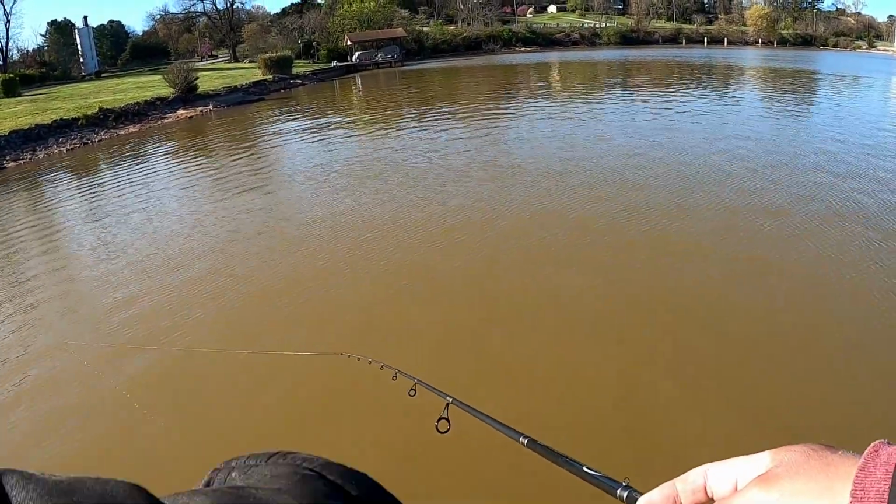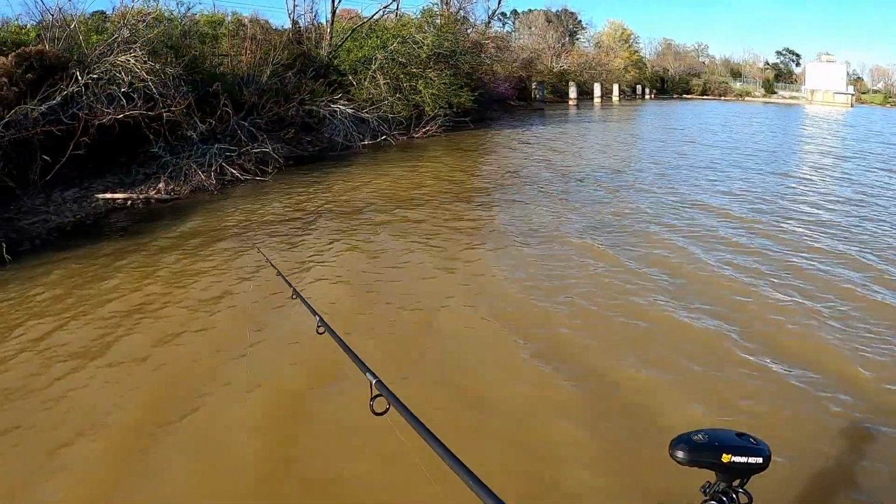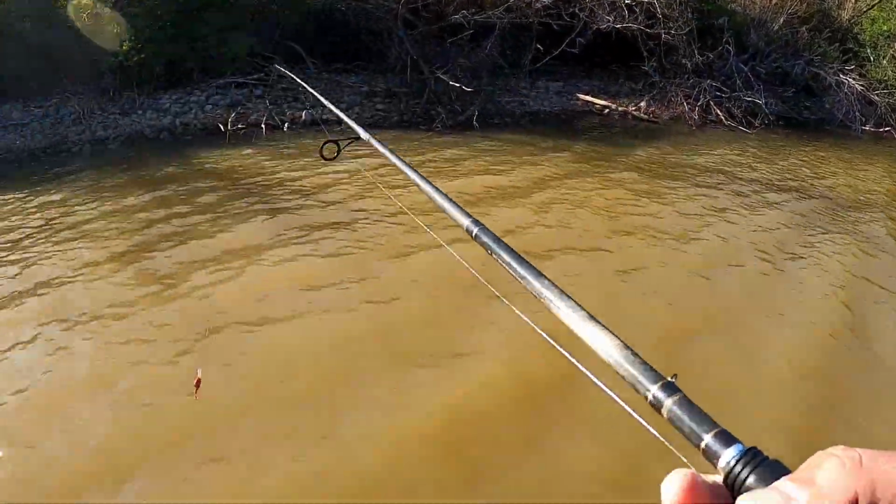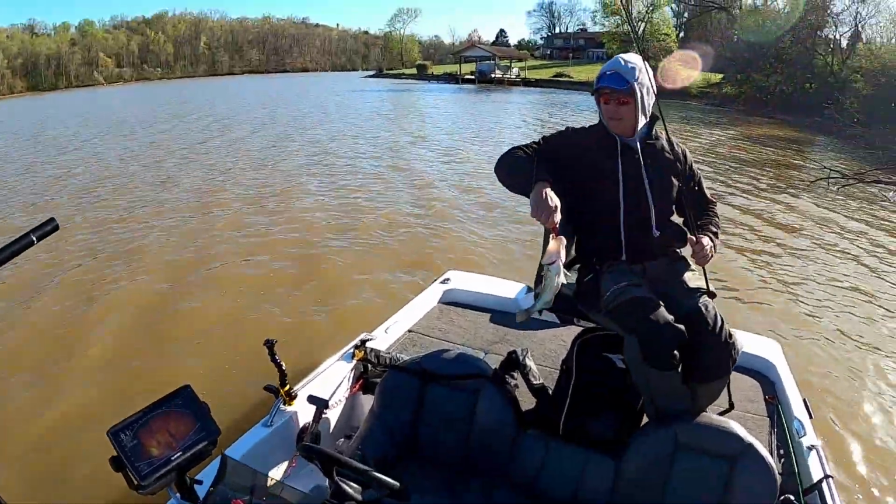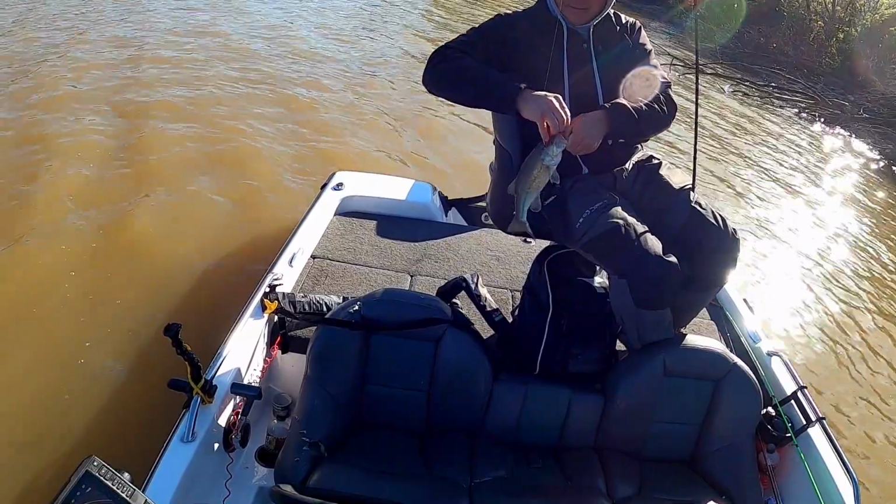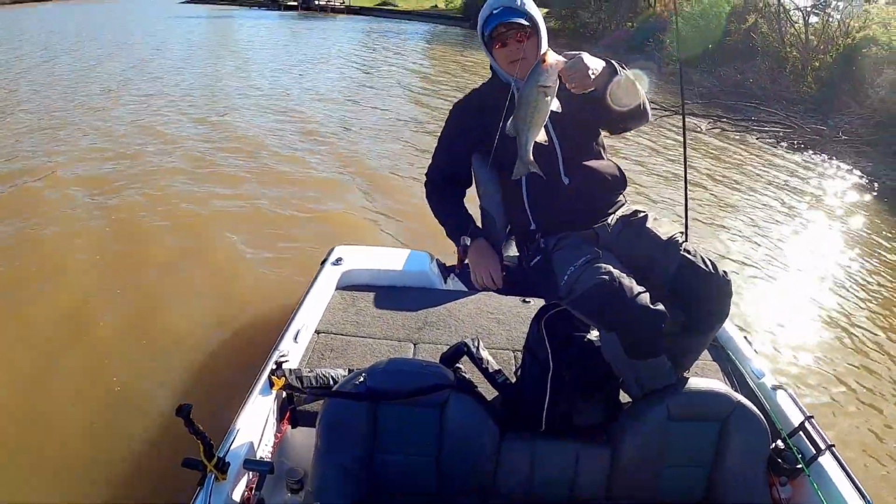You see that shad right there that just jumped? Do what? It's fish. I was looking at the thing. Yeah. That's the same size you've been catching.